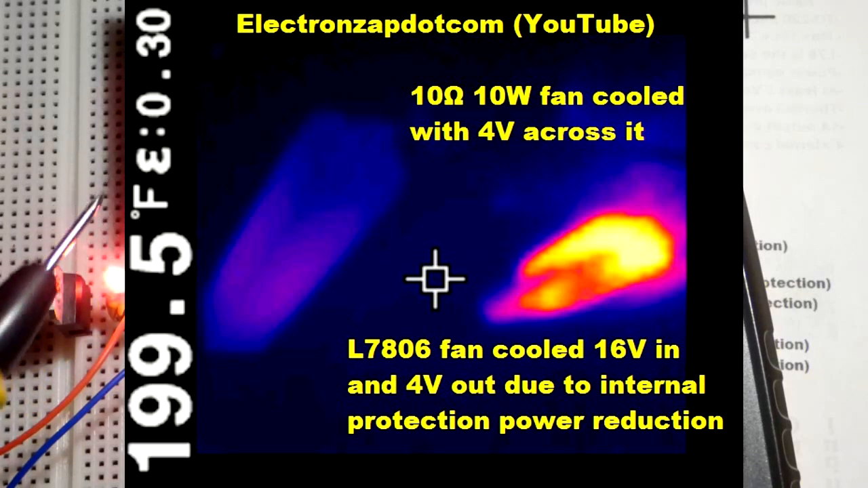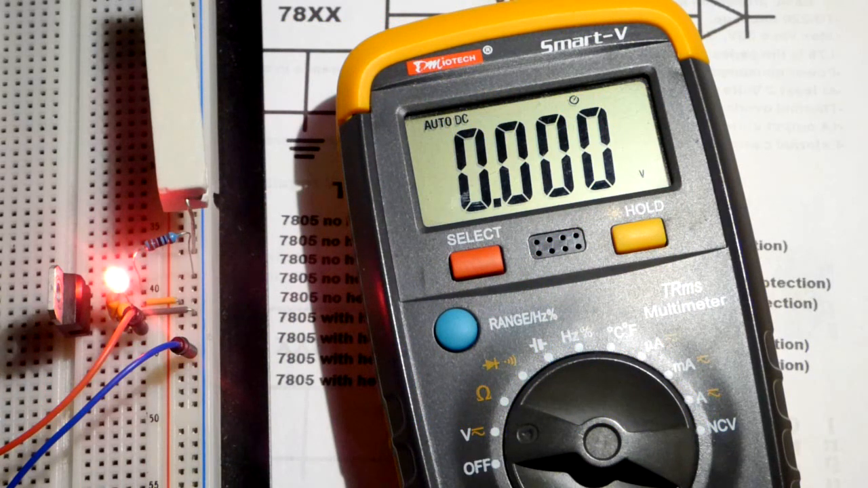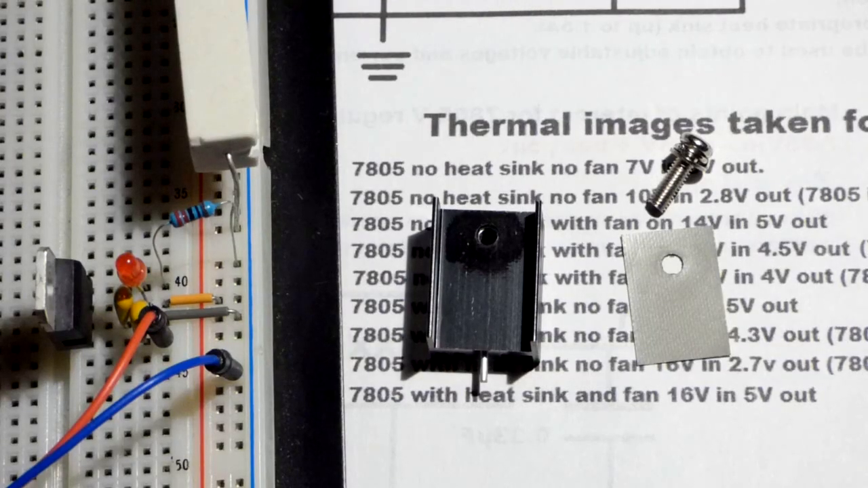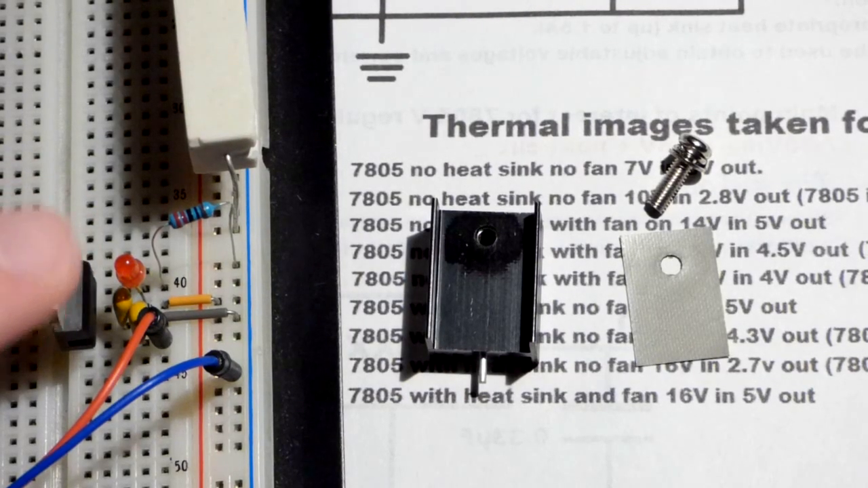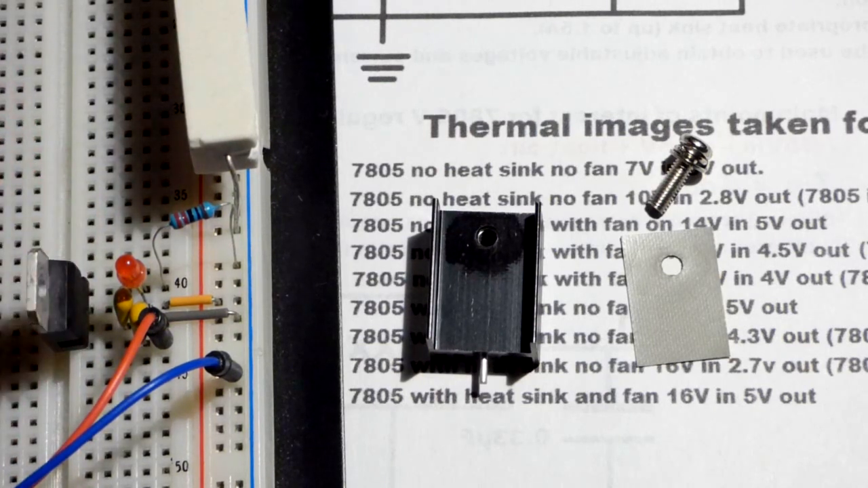So we still have a lot of that 5 volts with the fan just cooling things off. It's also cooling off the resistor, so the resistor is going to look cooler on camera too. But the fan's cooling the 7805. This is an L7805, but it's cooling it enough where it's almost providing the full voltage. And now moving along, I turn the power supply off and let the fan cool this down for a while. It's cool now, so it didn't take long. As we saw, the fan's really effective.